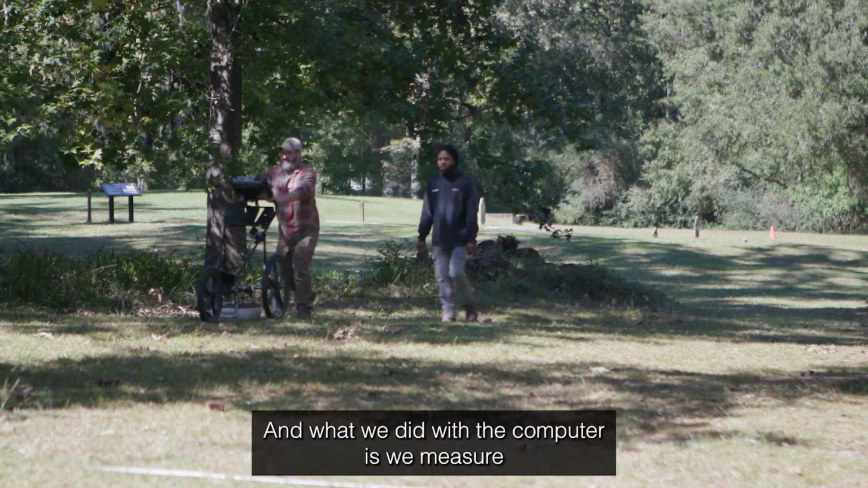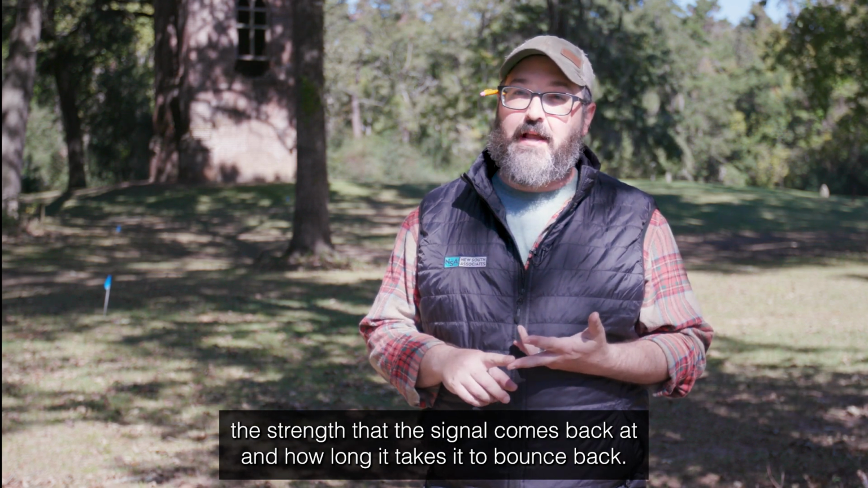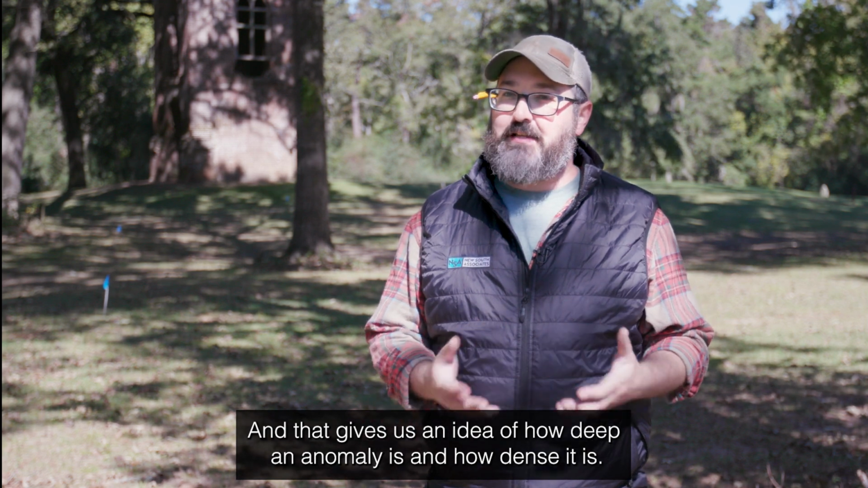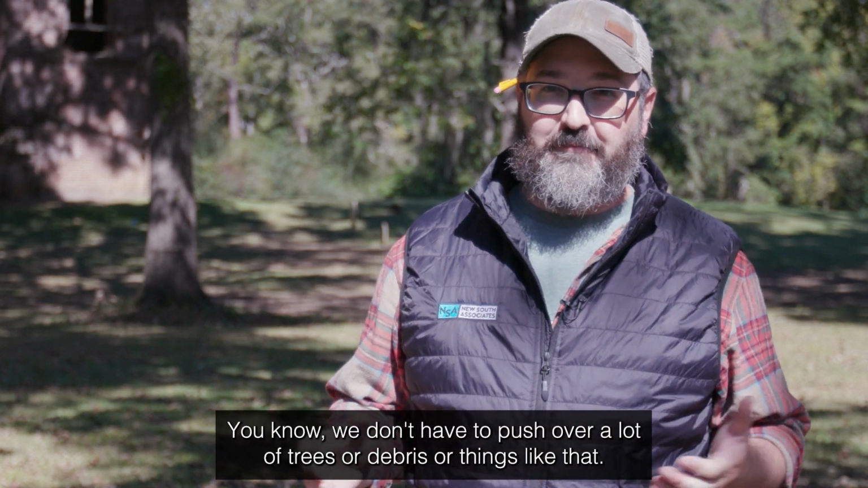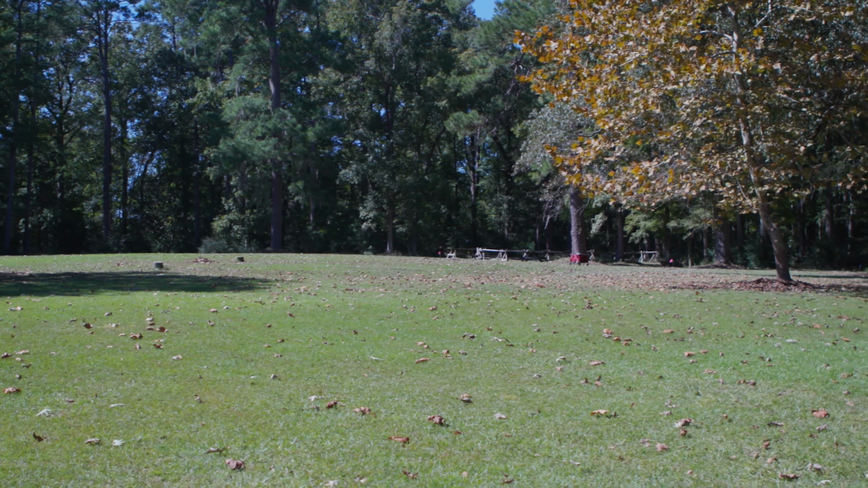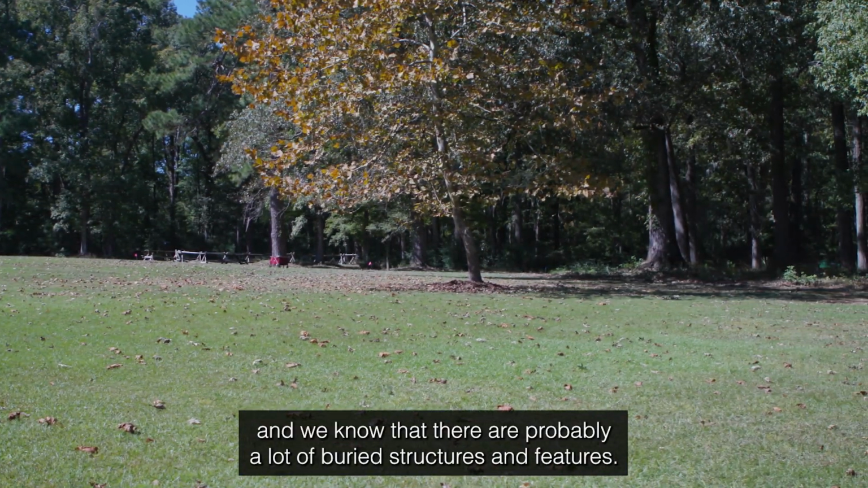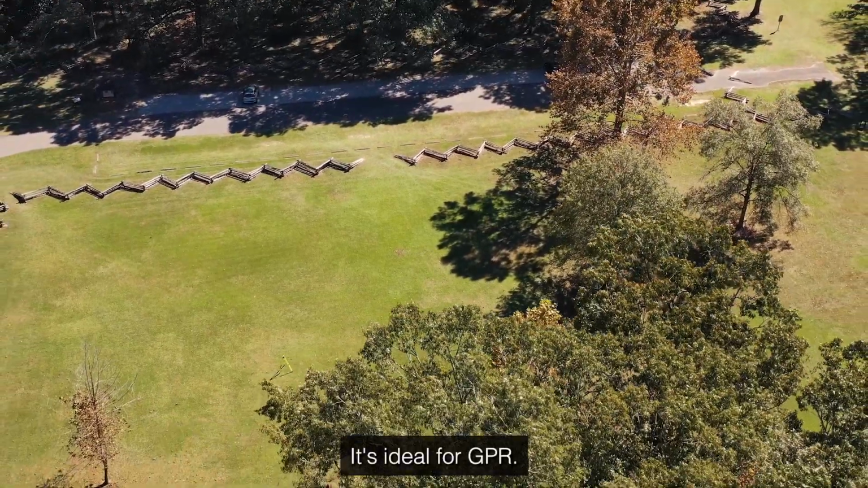And what we do with the computer is we measure the strength that the signal comes back at and how long it takes it to bounce back. And that gives us an idea of how deep an anomaly is and how dense it is. This is really optimal conditions. We don't have to push over a lot of trees or debris or things like that. So one of the things that's really exciting about a project like this is the quality of the data is going to be fantastic. Since this is such a nice open space, and we know that there are probably a lot of buried structures and features, it's ideal for GPR.